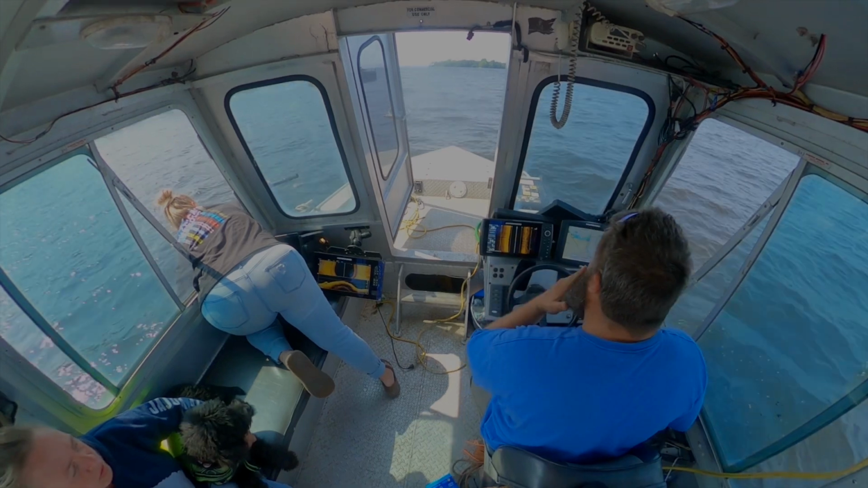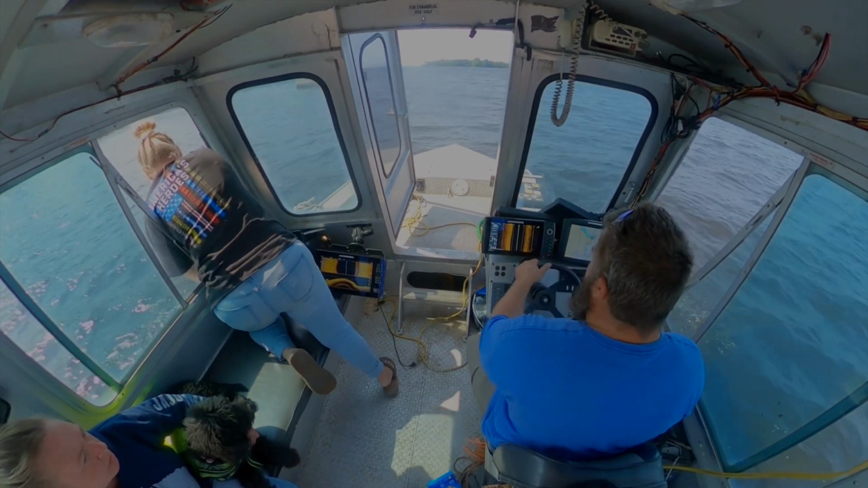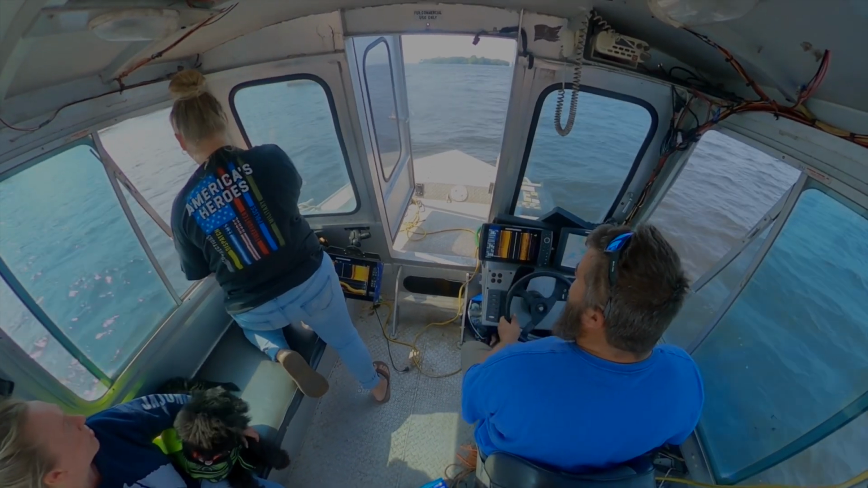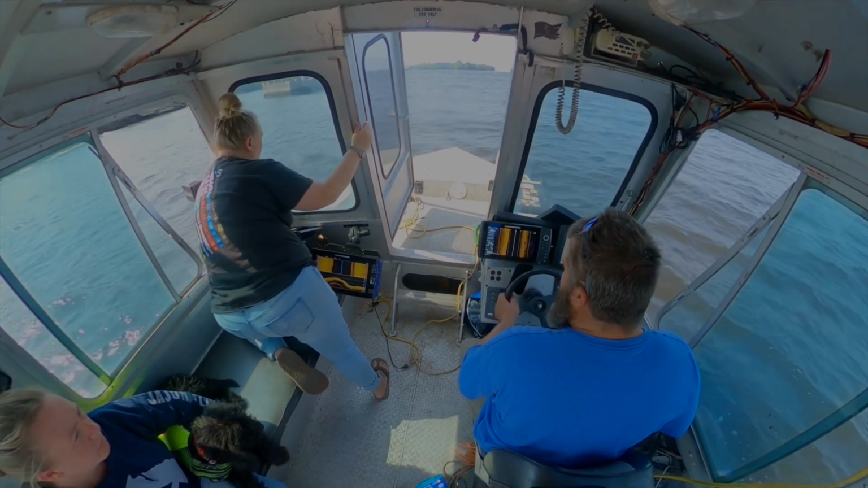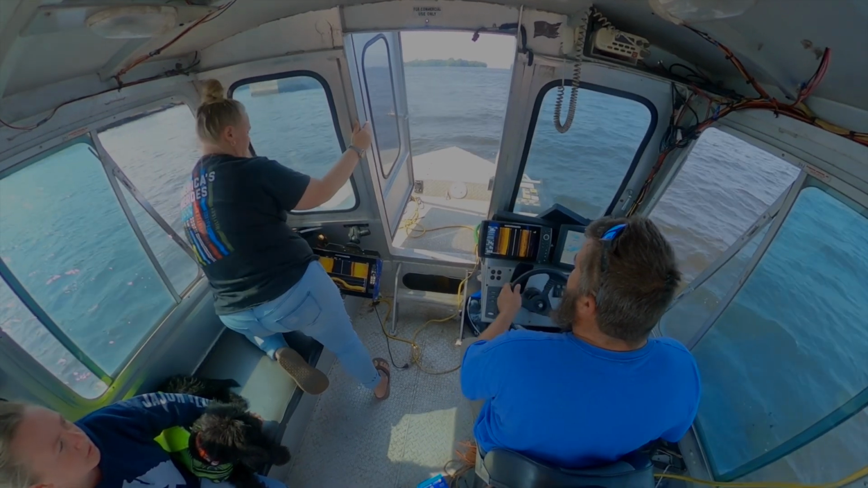I'm just going to leave it on side scan so you can actually get a good look at it. I don't think we're going to get a good reading. I don't think we are either. Why? Too wobbly? Yeah. We're coming out of the water just enough.